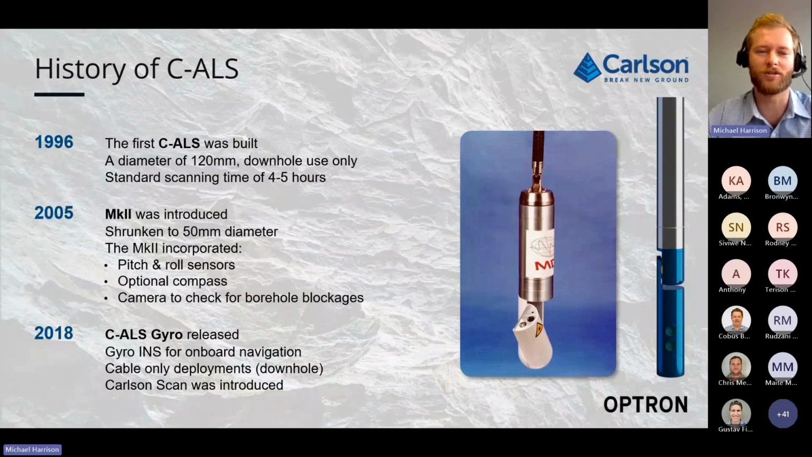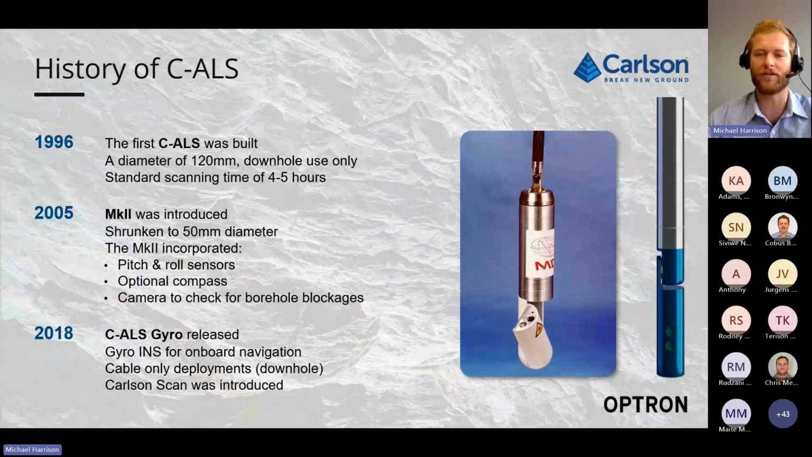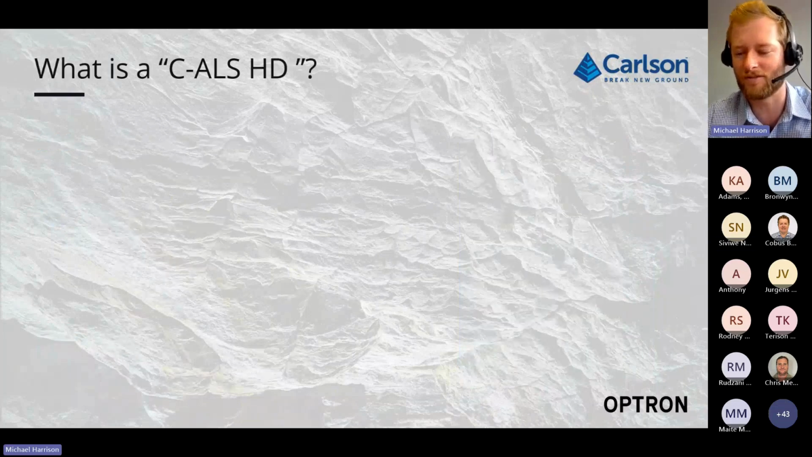In 2005, the Mark II was introduced. It was slimmed down with a little bit more gyros and pitch and roll sensors. In 2018, the CAL-S gyro was released. This is the CAL-S that most people will be familiar with, and the one the majority of us at Optron are familiar with. This is what we have done the majority of our CAL-S scanning and use cases with. And then in 2023, the CAL-S HD was released.